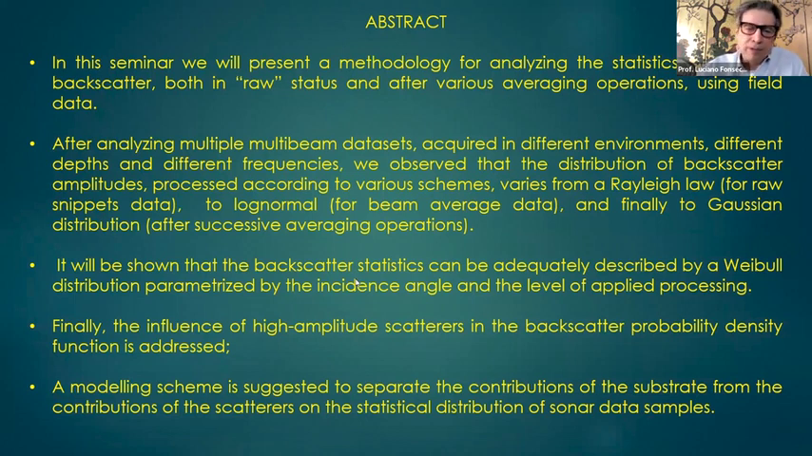Finally, we address the influence of high amplitude scatterers, because everything looks fine, but when there are high amplitude scatterers, everything changes. After modeling the high amplitude scatterers, I will apply the methodology to a data set that we acquired in northern Brazil to try to separate the contributions from the substrate and the high amplitude scatterers, so that we could map coral and rhodoliths and things like that. Okay, let's go.